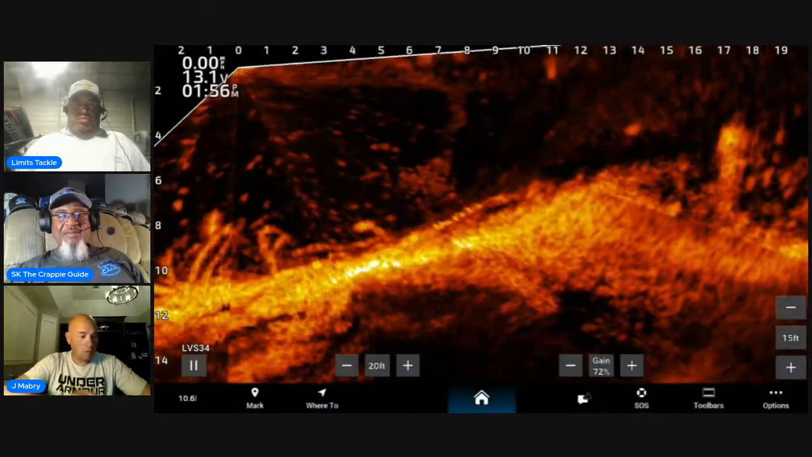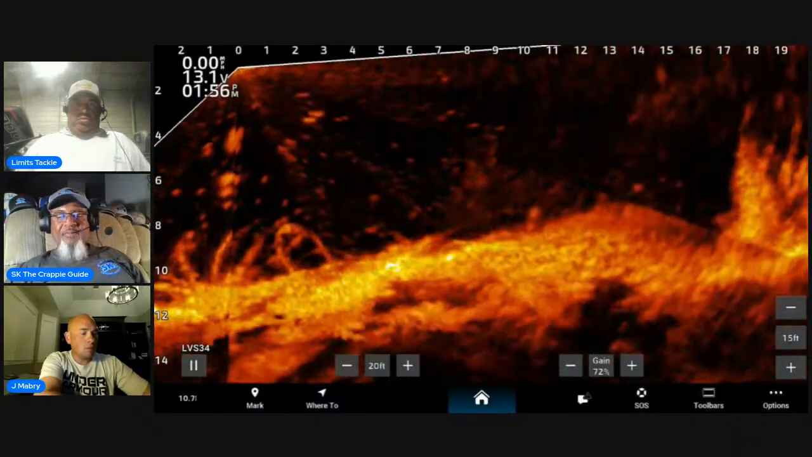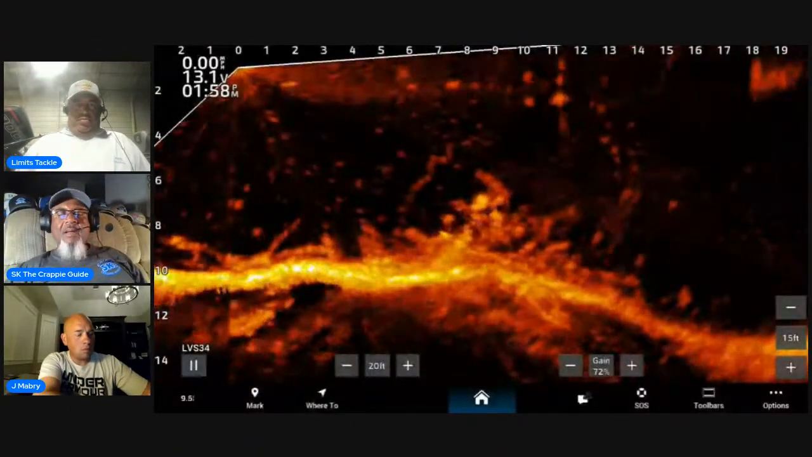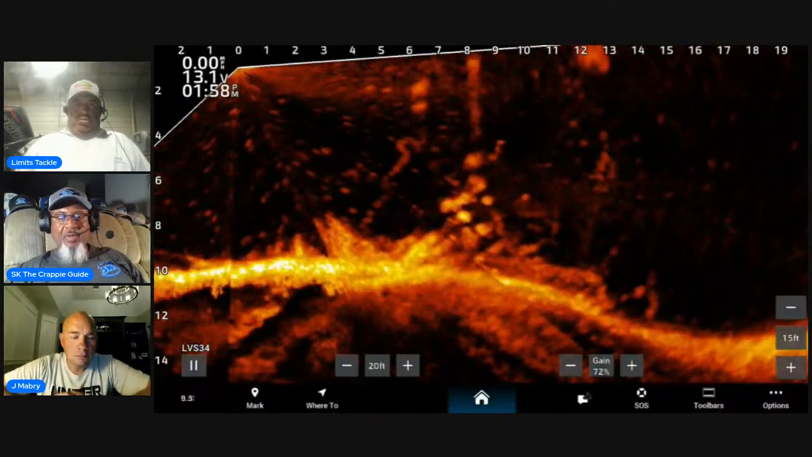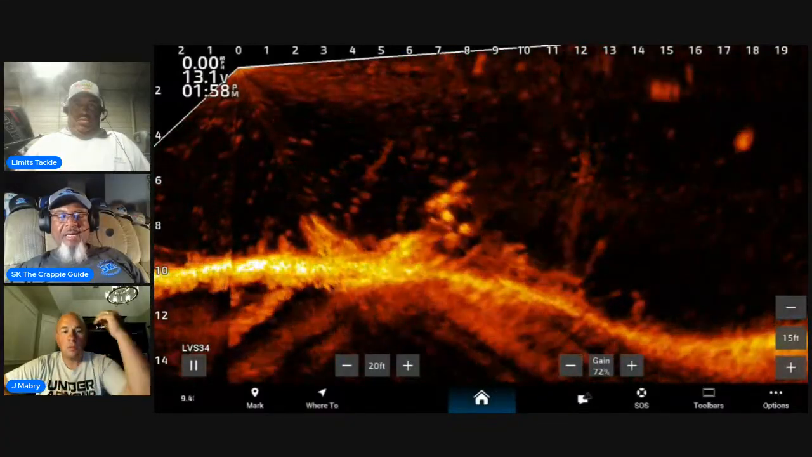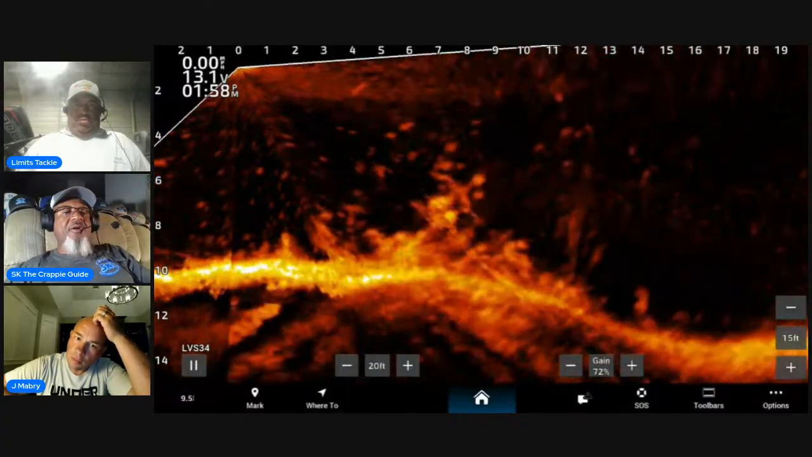Now I will say, today was a special day for Lake Houston because a lot of the fish today were not necessarily up under the structure, but above it. And I did get on a couple of fish that were just out suspended. And that's almost unheard of for Lake Houston. Almost unheard of.